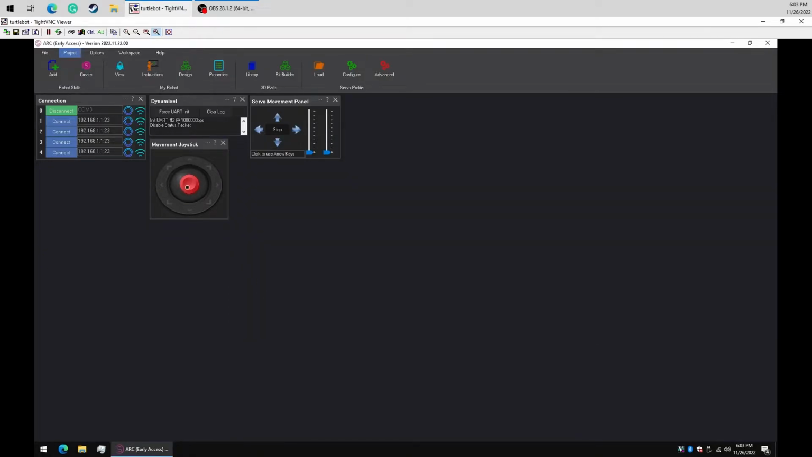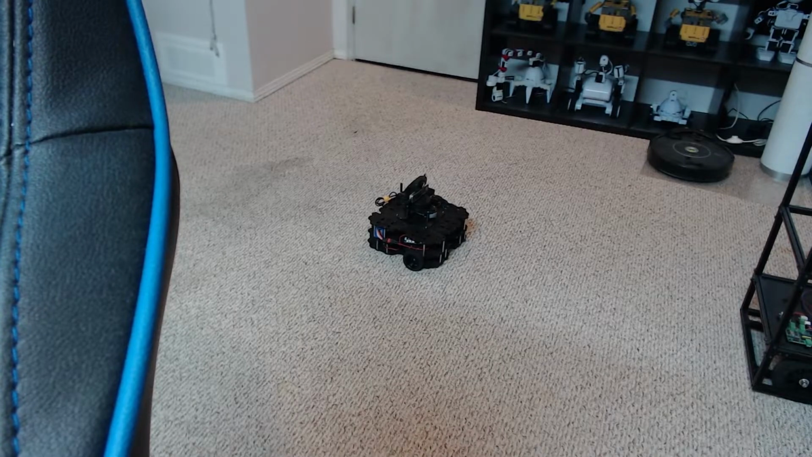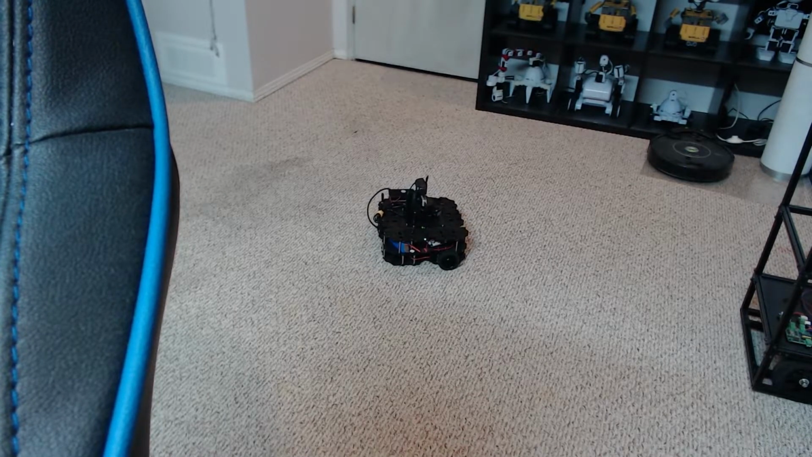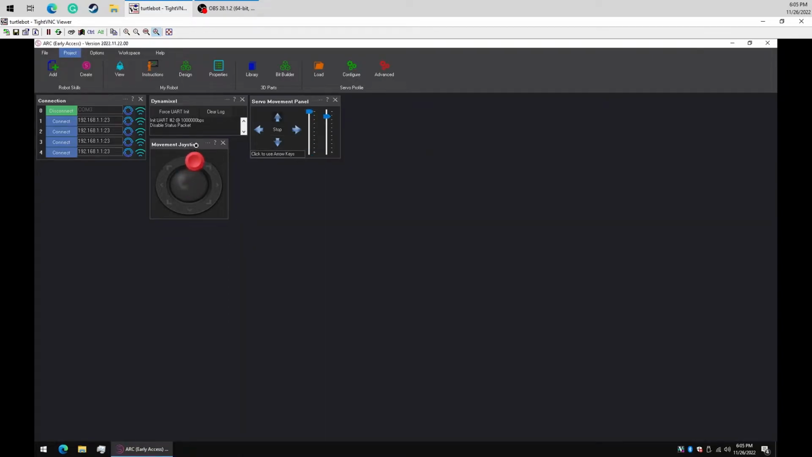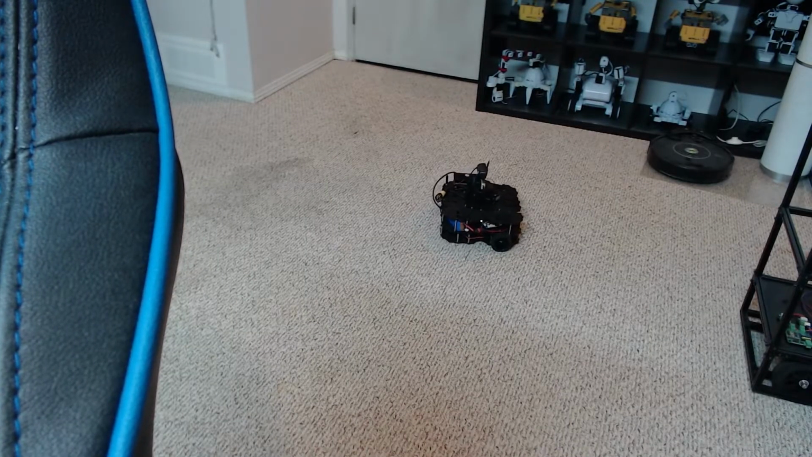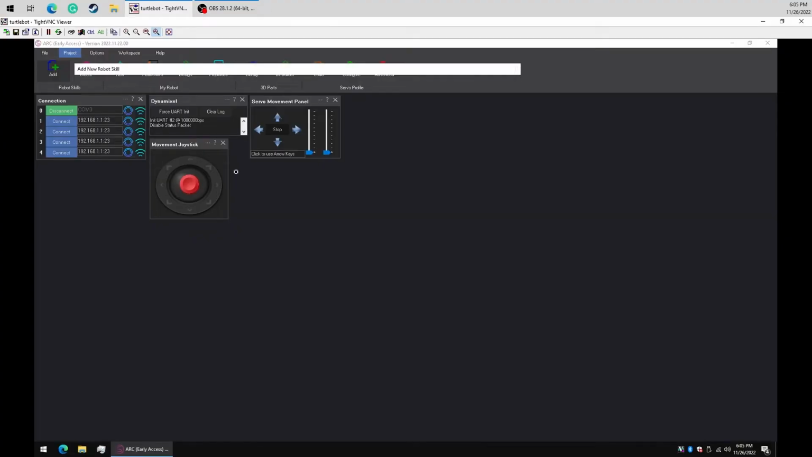Now let's try it. Okay, something's a little bit goofy here. We can go forward, we can go reverse, but when we turn right, we're turning the wrong direction. So we can reverse these forward and reverse values. Now let's try it. Oh, that looks better. Left and right is working now. This is great. Our robot moves.